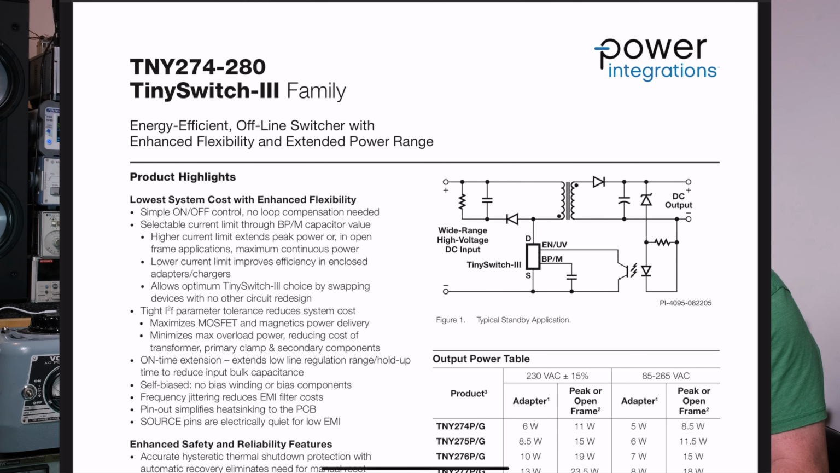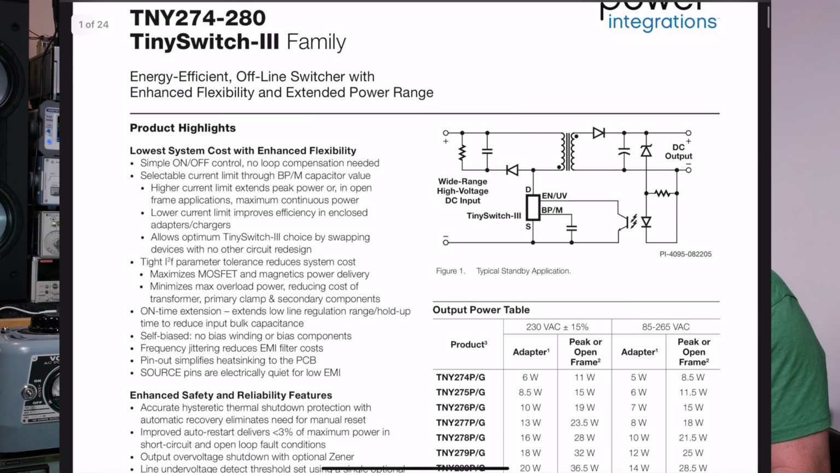This part is made by Power Integrations. It's what they call the TinySwitch 3rd generation, okay? And it says there's a family of them. So this is the TNY274. Yeah, so I think we're actually using the 277.